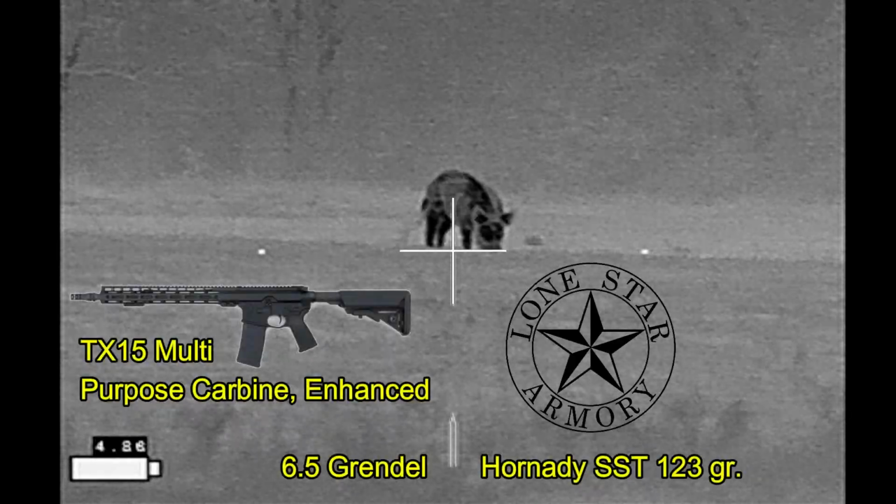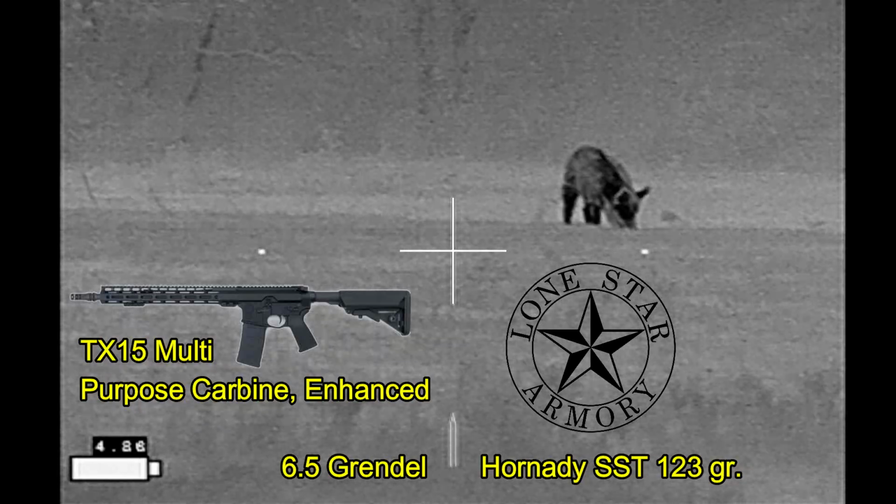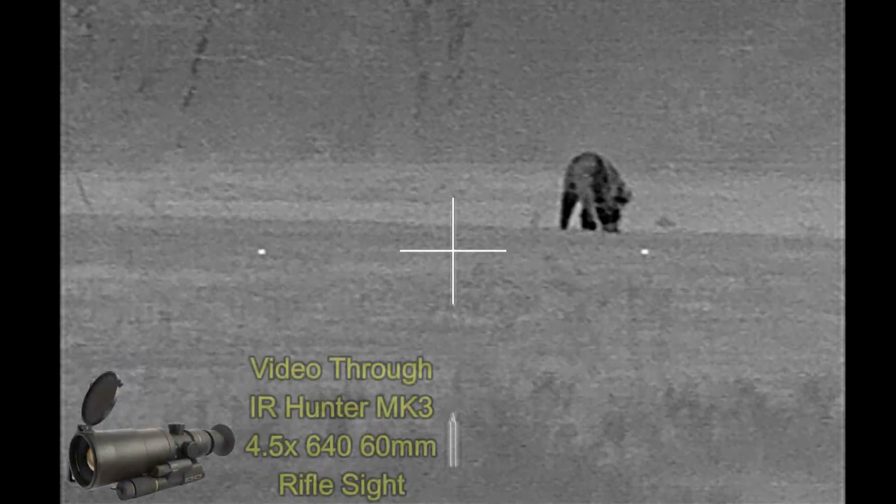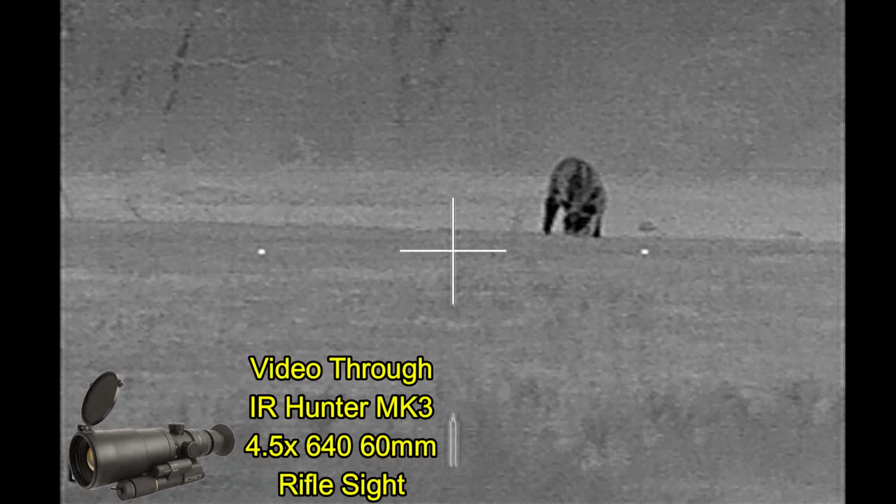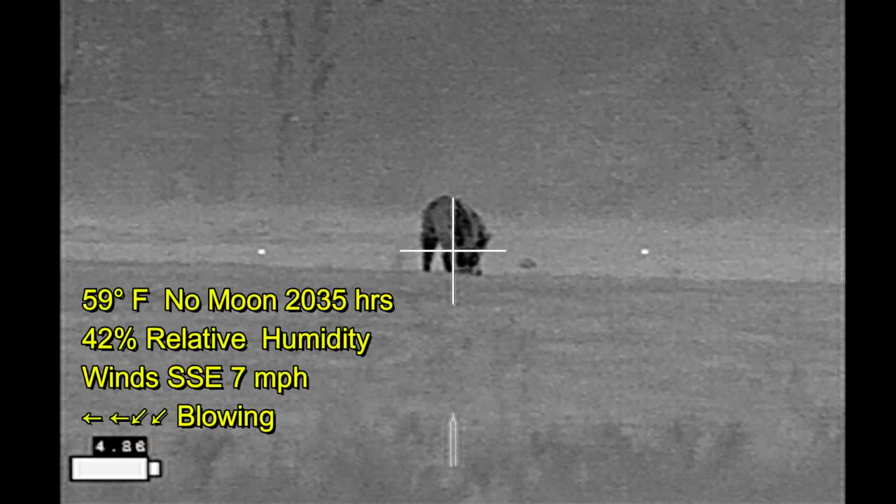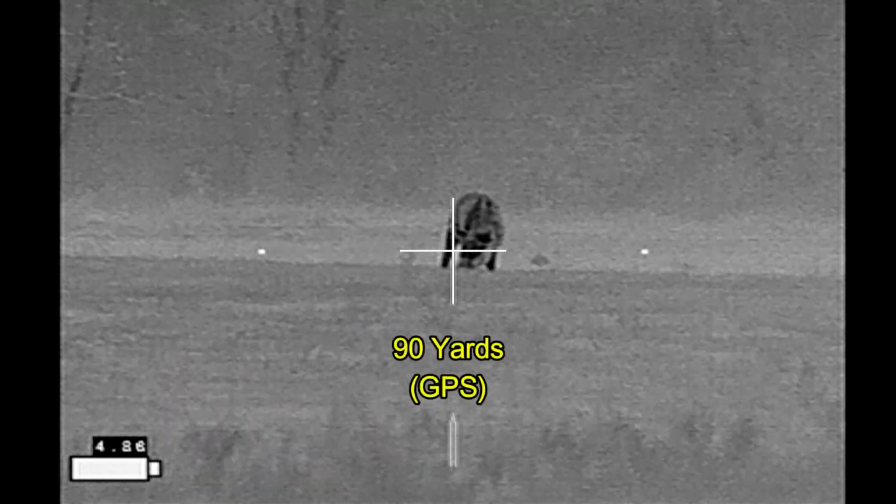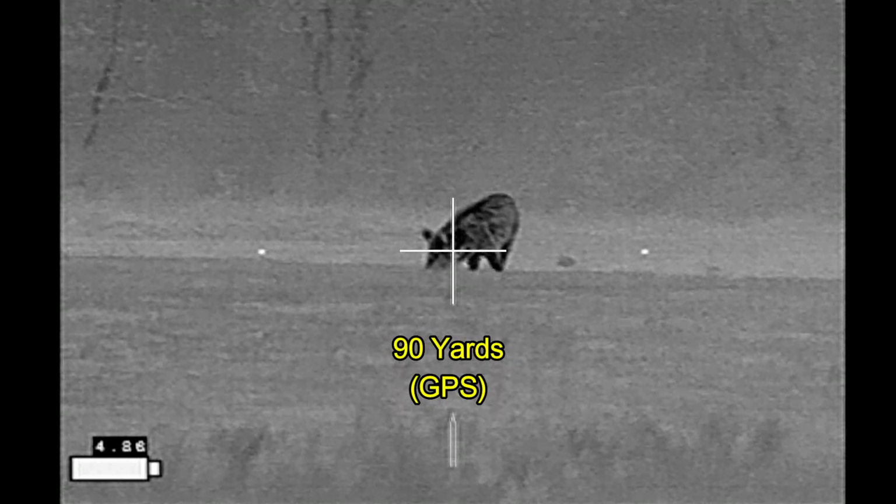Now I finally moved into position to get a shot with my Lone Star Armory TX15 multi-purpose carbine enhanced, shooting 6.5 Grendel and getting video through my IR Hunter MKIII thermal weapon sight. The wind isn't a problem, timing isn't a problem at this point. I'm just waiting for the hog to get into a position where I can take a clean shot right here.